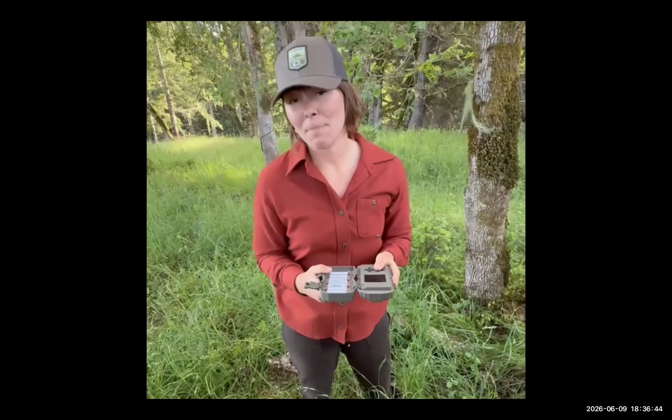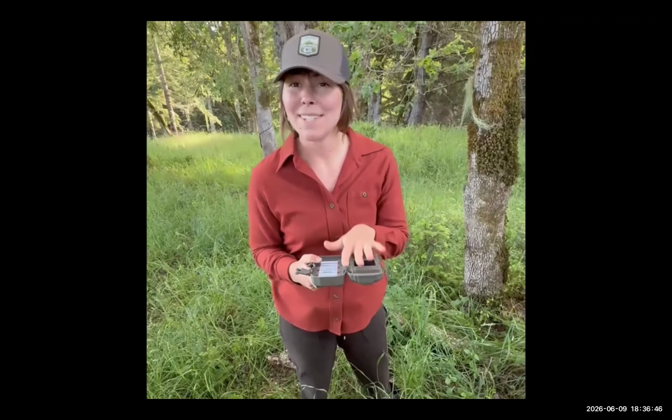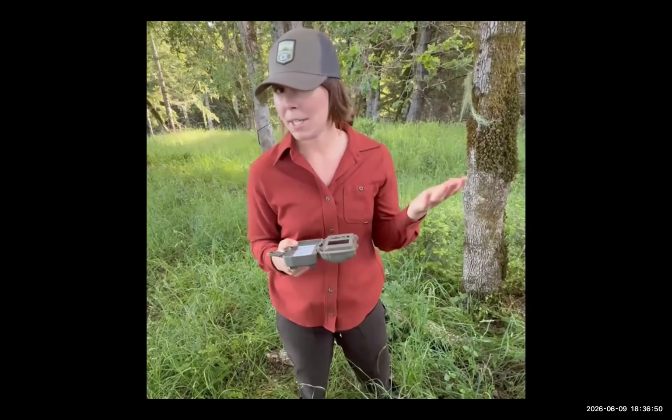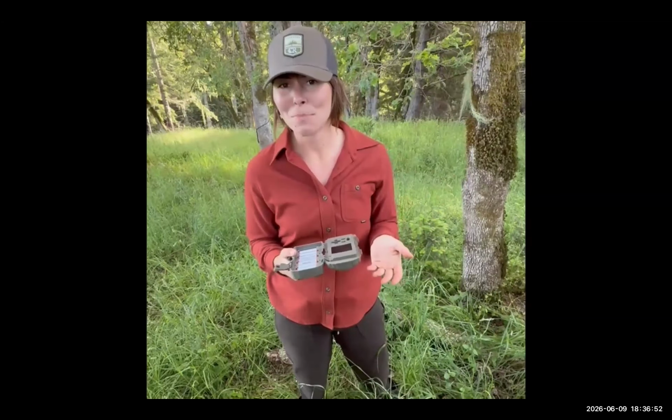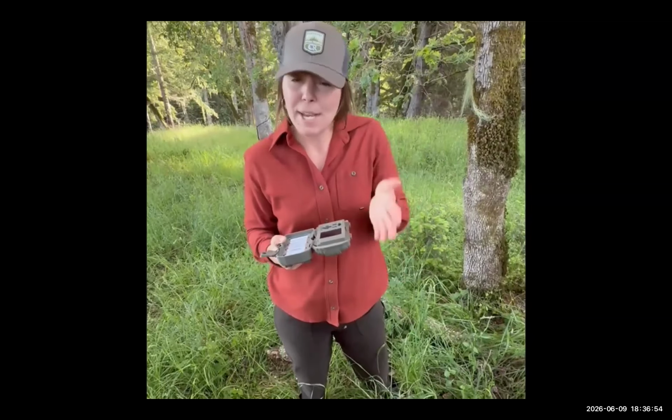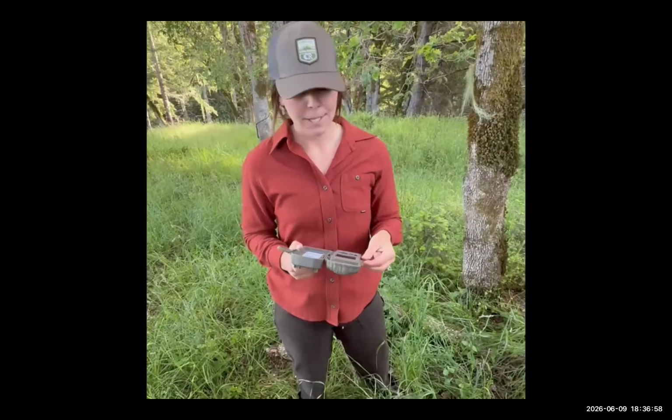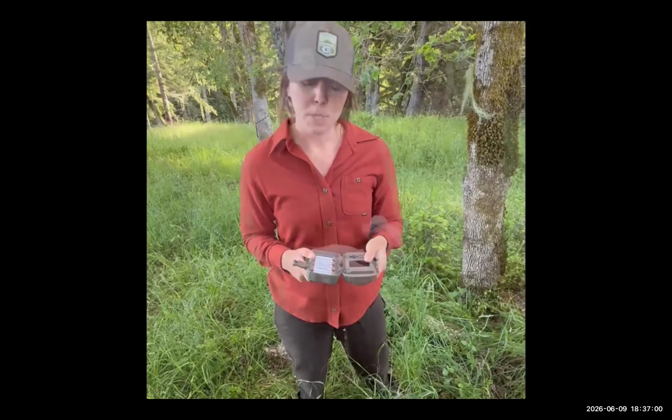Another important step at this stage is to be sure that the date and time on your settings is accurate. That's just going to help with better data collection procedures, and you'll know exactly the day and time that species traveled through your property or place that you're observing these species.